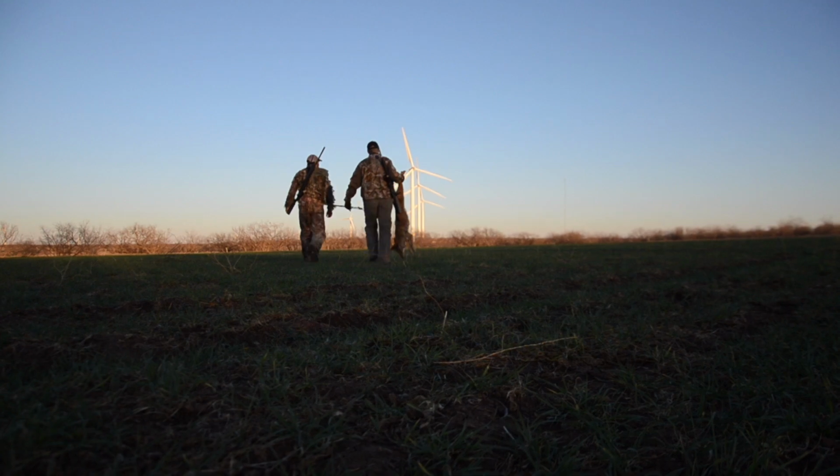Man, it always feels good to get that first kill under your belt when you're hunting on a new ranch. But now the sun's gone down, the wind's picked up, and we're battling a full moon. But this ranch is loaded with coyotes, and I got a really good feeling about this next setup.